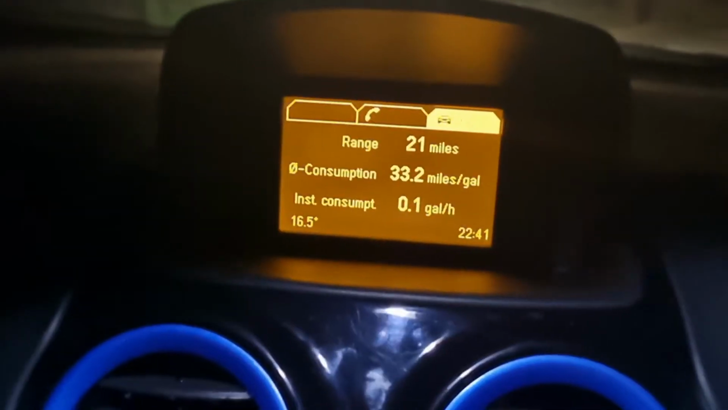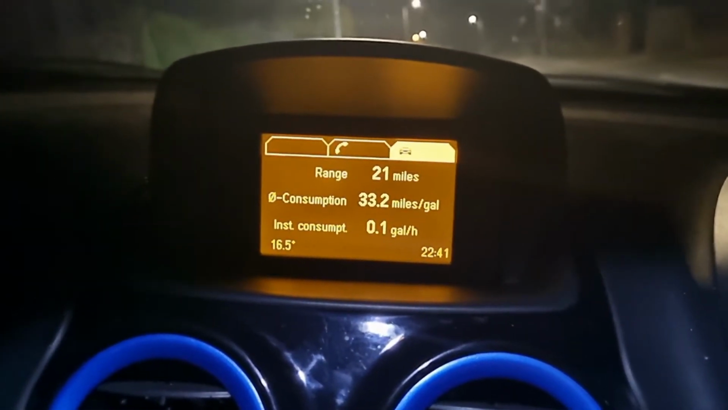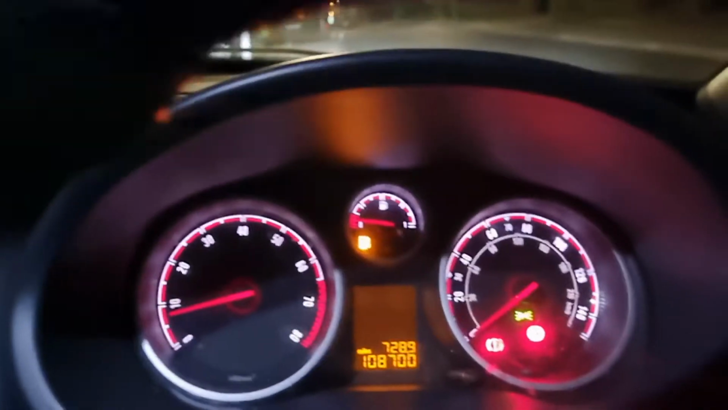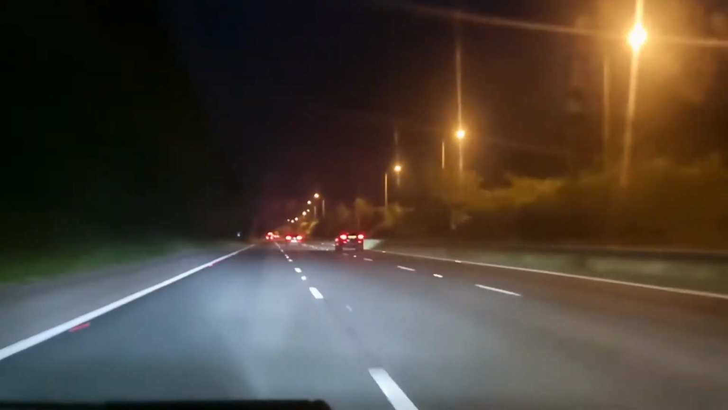I thought we'd do something different and go for a little night drive and just see where it goes. As you can see, it's currently 20 to 11 at night and I only had 21 miles left in the tank. So our first mission is to go get some petrol.